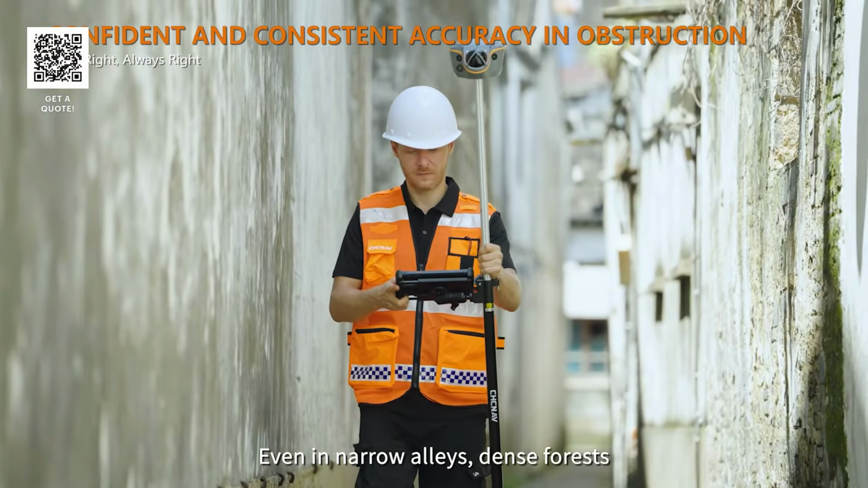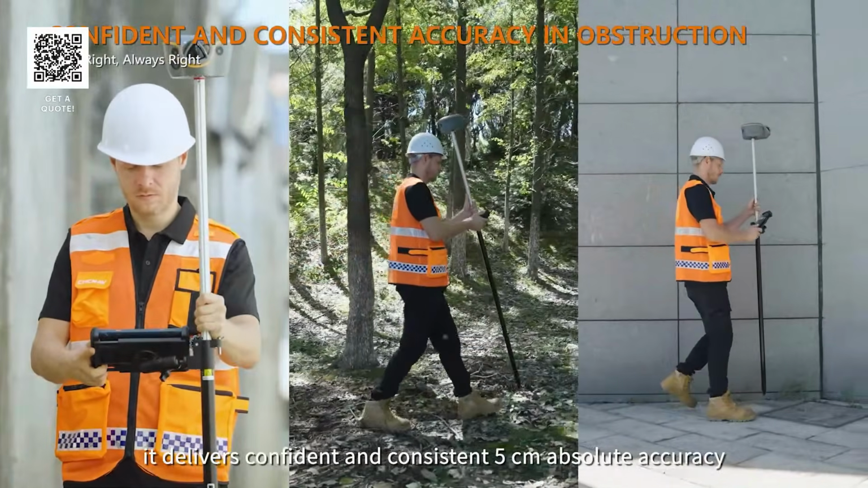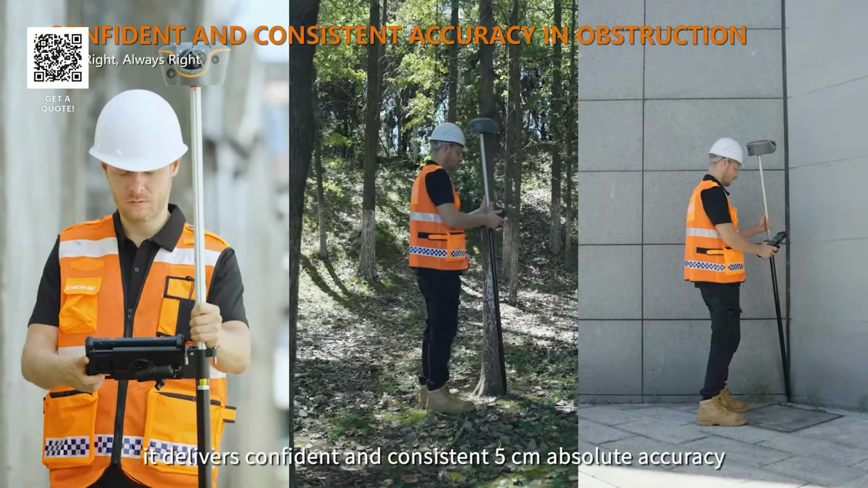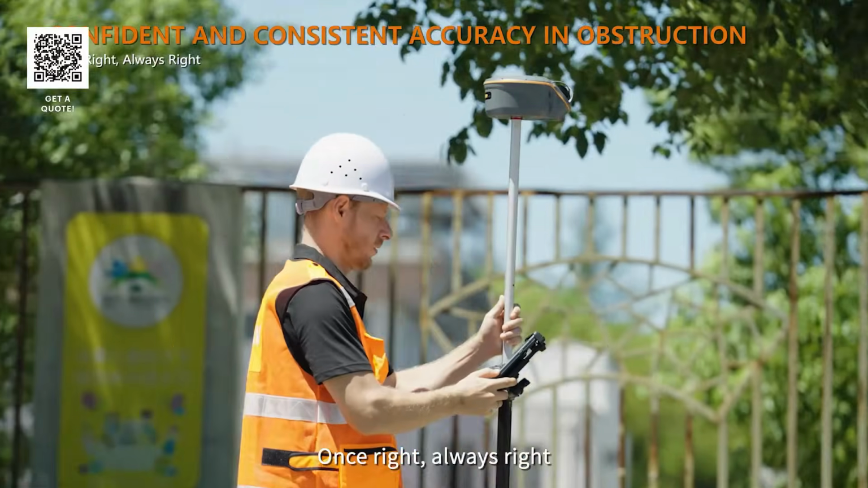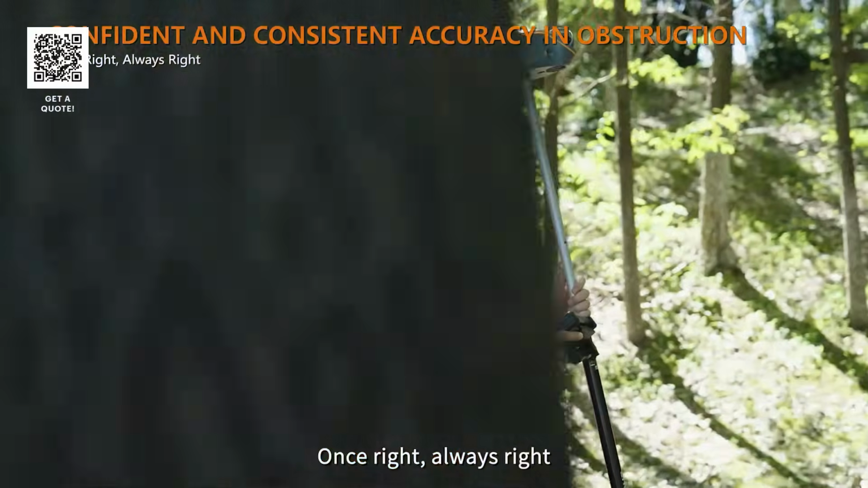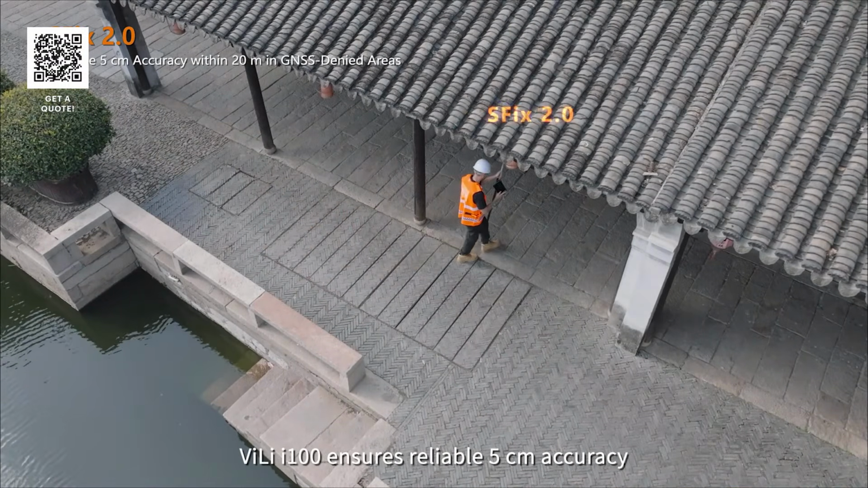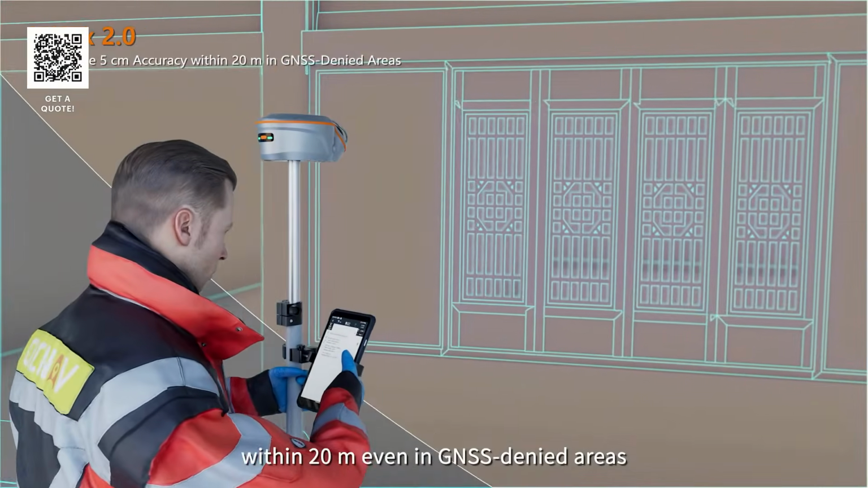Even in narrow alleys, dense forests, or near high-rise buildings, it delivers confident and consistent 5 centimeters absolute accuracy. No matter how many times you measure, your position stays right. Once right, always right. With the enhanced SVIX 2.0 engine, ViLi i100 ensures reliable 5 centimeters accuracy within 20 meters,